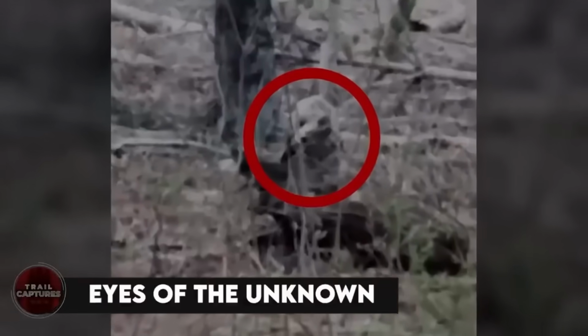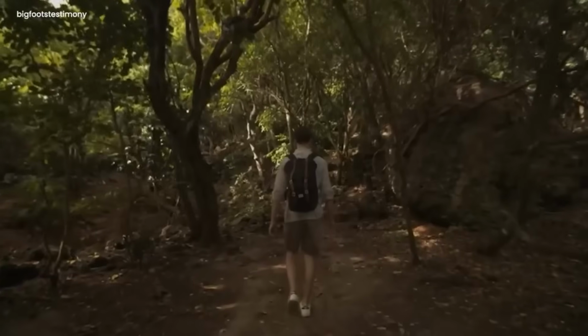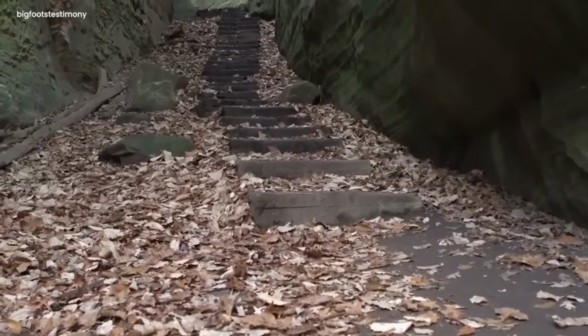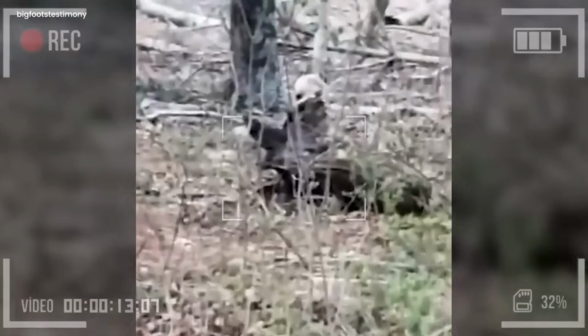Eyes of the unknown. In the wilderness of an abandoned forest, a young man set out on an adventurous journey to explore the mystique nature of the enchanted jungle. Within a few seconds, he was captivated by an enthralling animal. As the camera focused onto that creature, it became still moment in a relatively sparse forest.